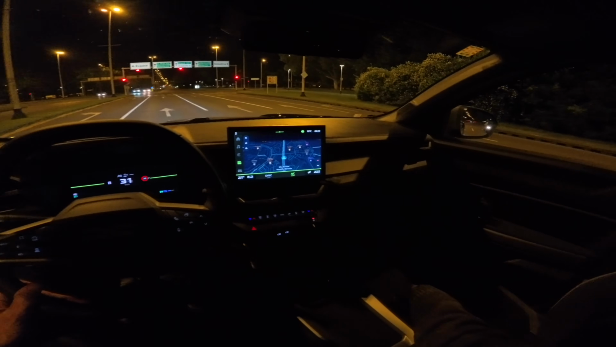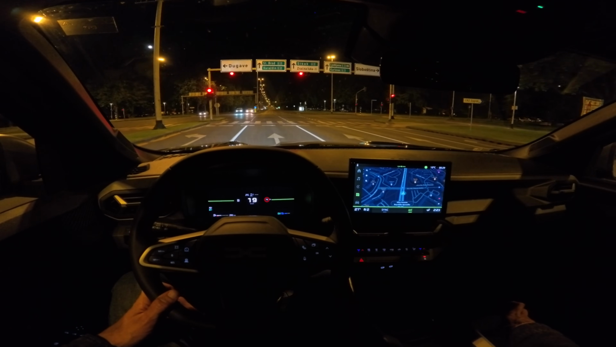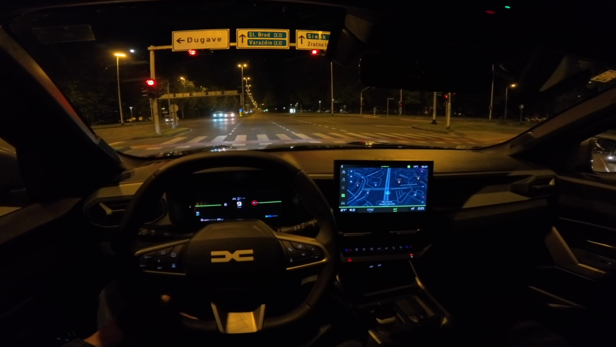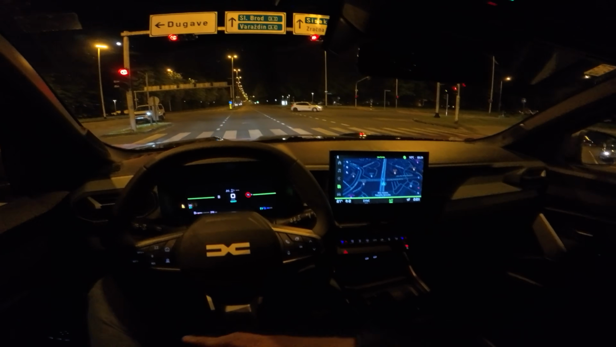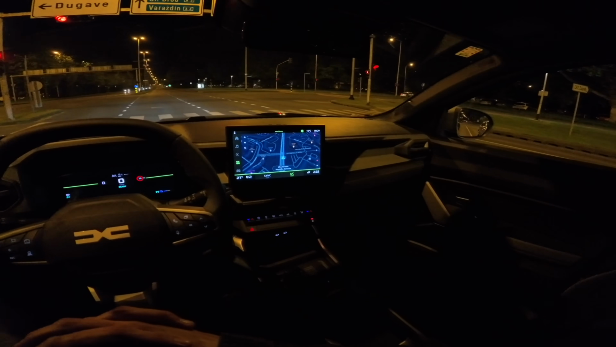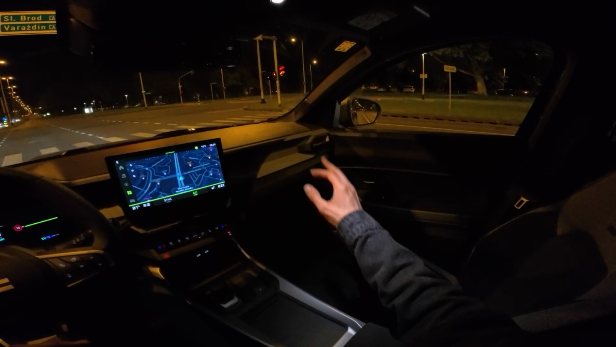Now these seats are the same as the Duster, with a new dense layer of foam as a base, and on top there's a softer foam, so much more comfortable, pretty good. I was driving around altogether 6 hours in this car, and these seats are quite okay, I would say.